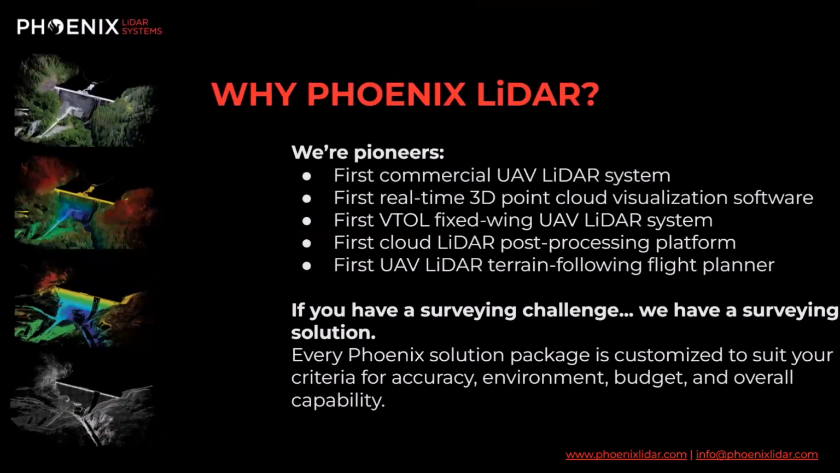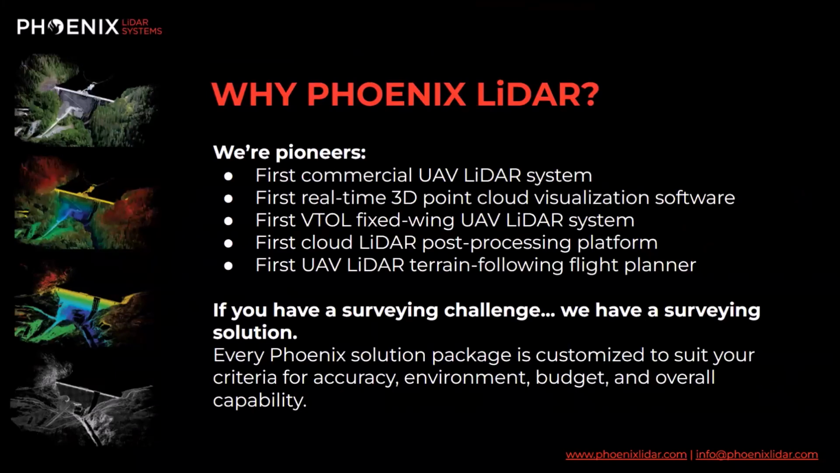So why go with Phoenix LiDAR Systems? Well, we've been at this for a long time. We were the first company to provide a commercial UAV LiDAR system. In doing so, we also provided the first real-time 3D point cloud visualization software, so that while you're in the field, you can get real-time QC on your data and make sure you don't have to return to the site and remobilize. You know you're getting quality data on the spot, and you can be confident when you drive away.